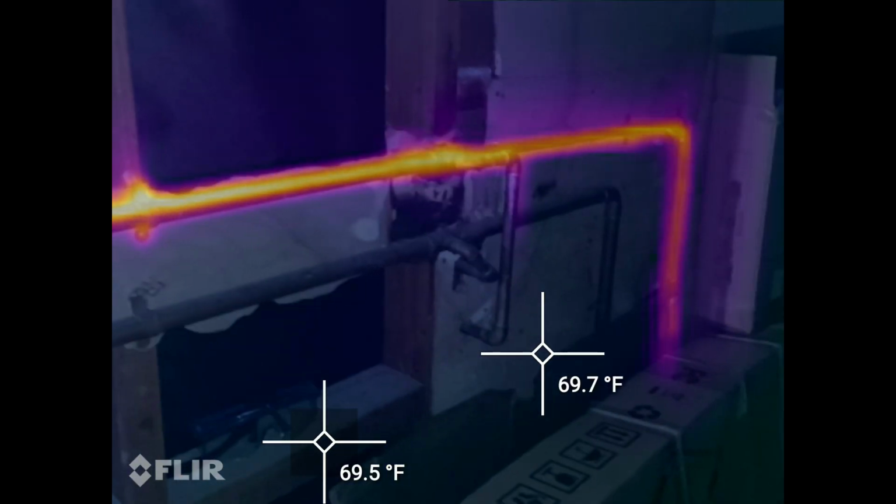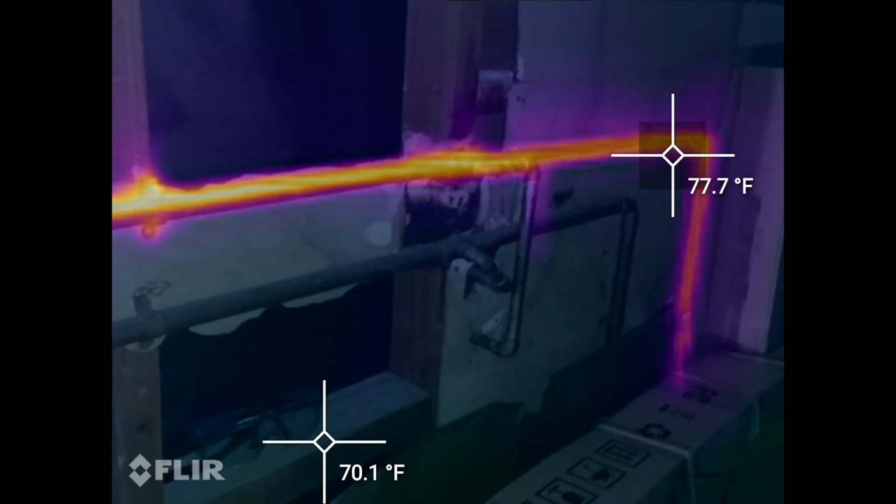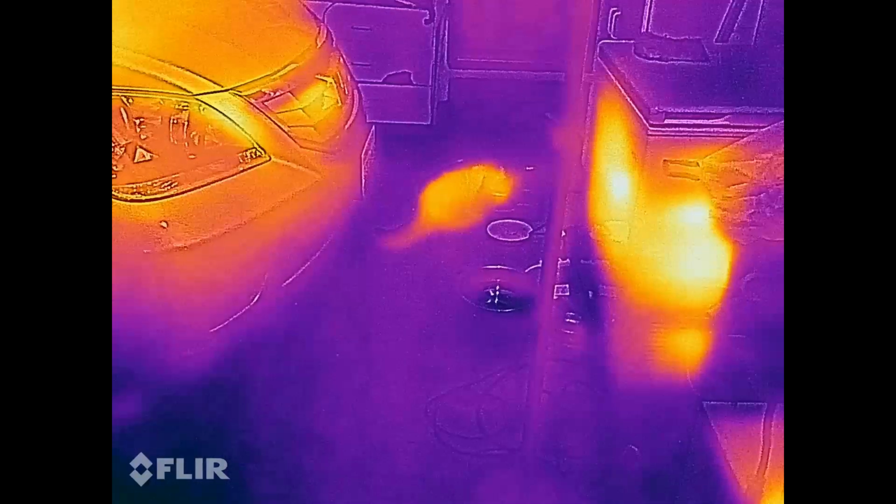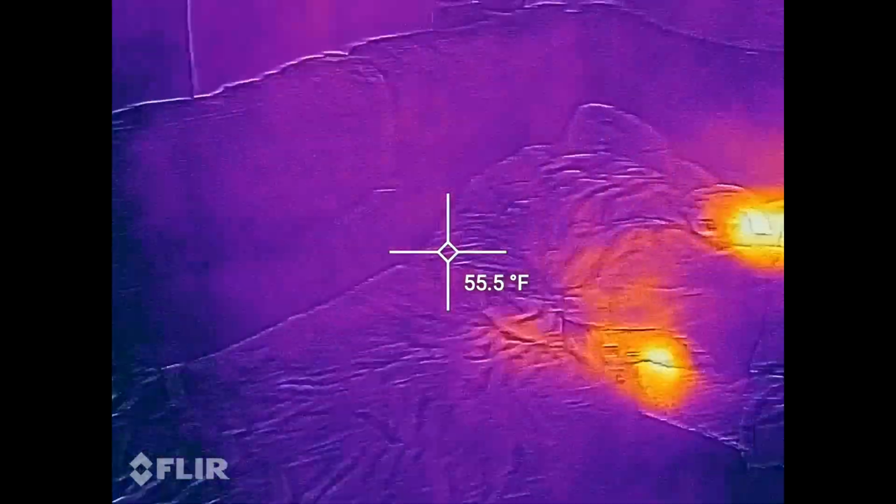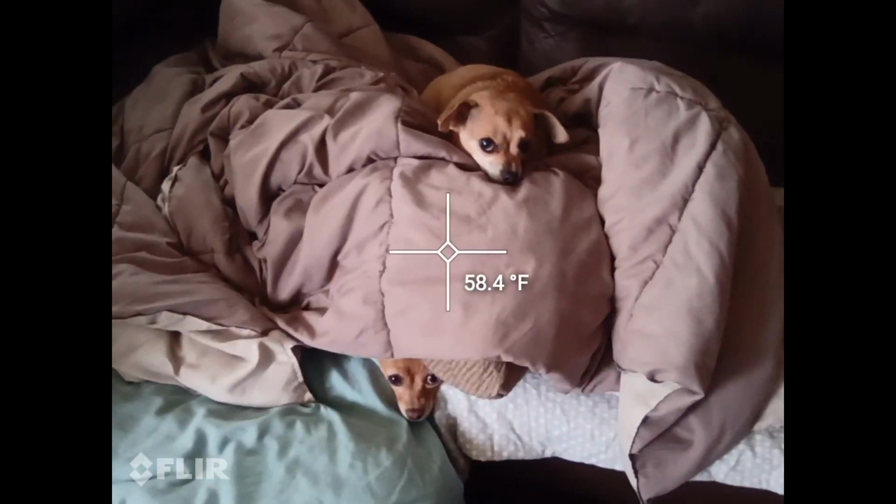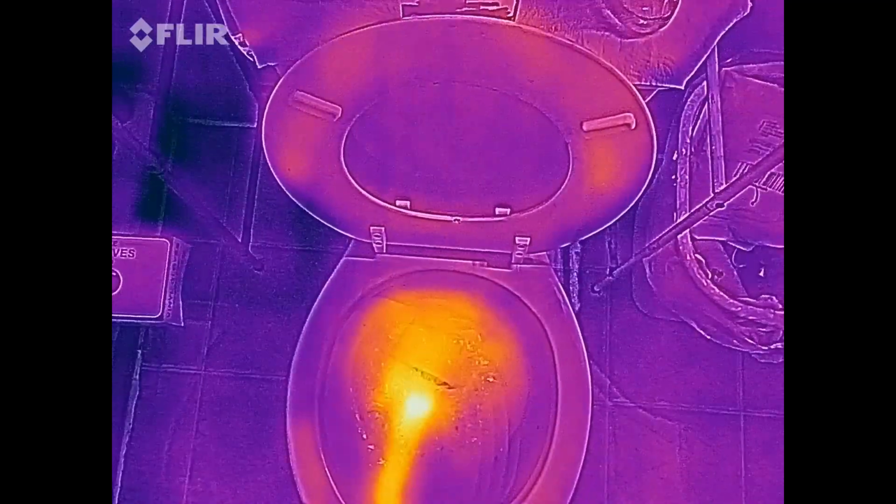Here I go behind that sink, and you can see there's an overlay of the thermal map with the real image, and you can see which pipe is the hot water pipe. Other uses include finding your pet in a dark garage. Or you can just have some fun with your dogs on the couch. And you can also get creative and make some funny videos.